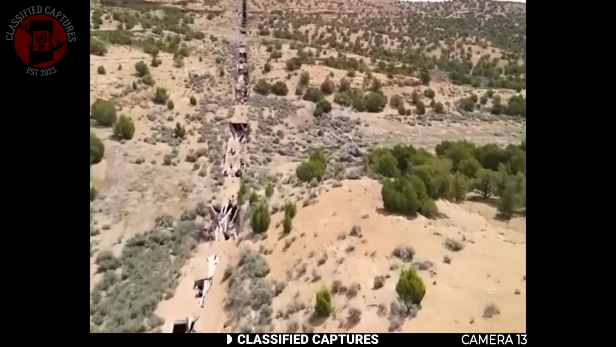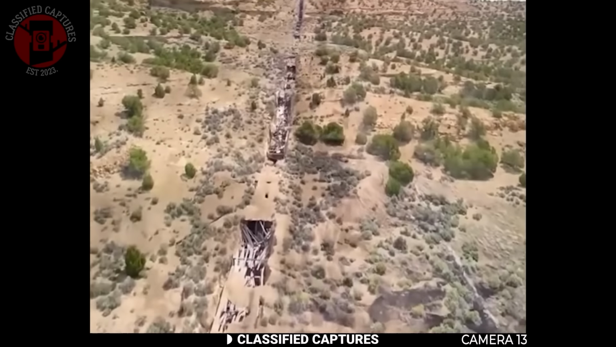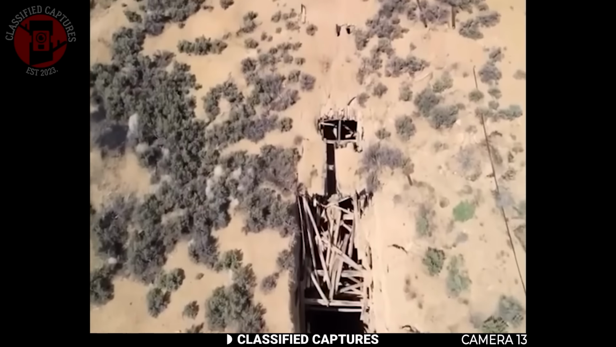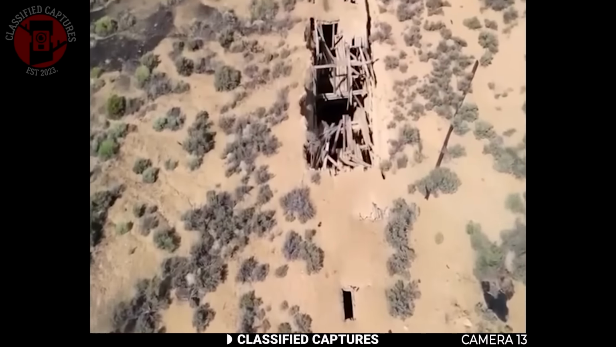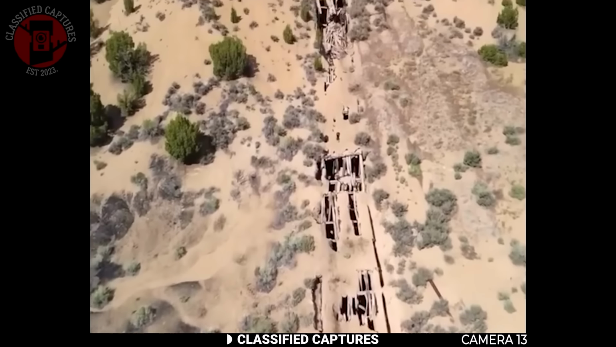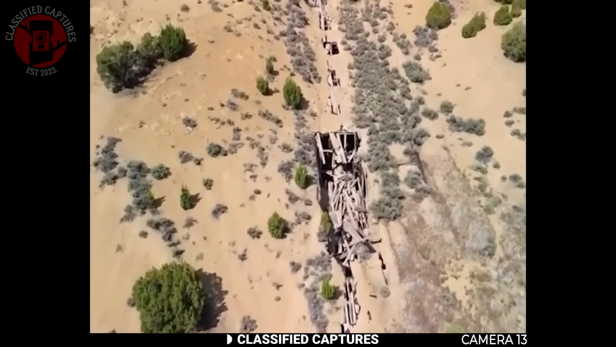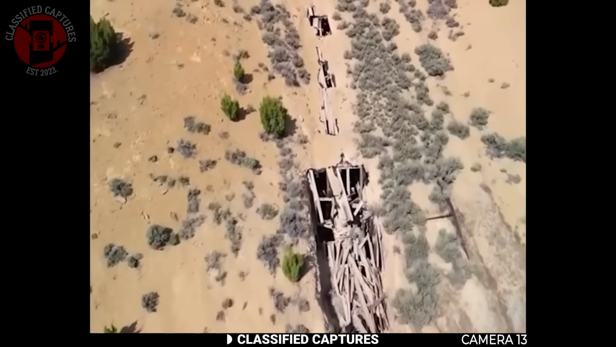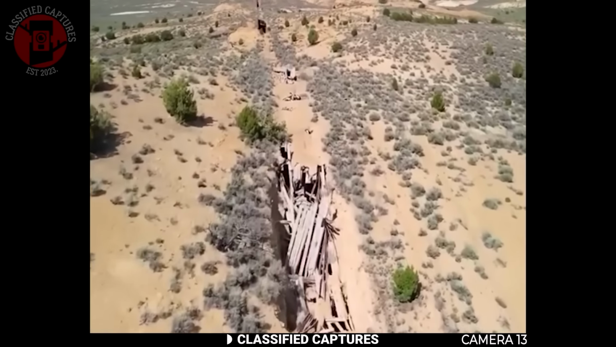Take a look at this drone footage shot in Utah, out in the middle of nowhere. There's a long crack in the earth, and along the fissure, you can see strange structures sitting inside the gap. They look like supports or frames, like someone tried to hold the crack open or build inside it. The fissure runs for a long way, and the drone follows it, and the structures repeat along the line. Could the continent be splitting?